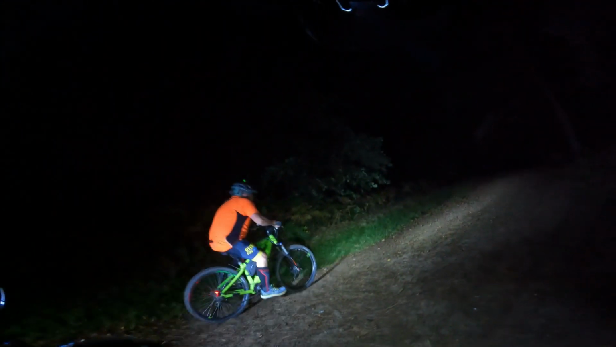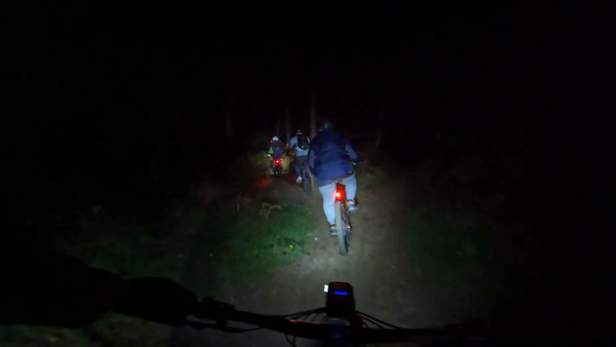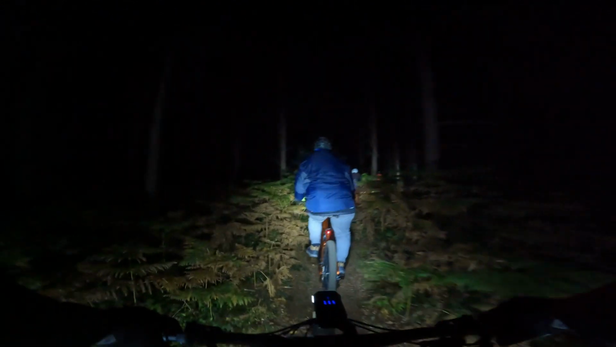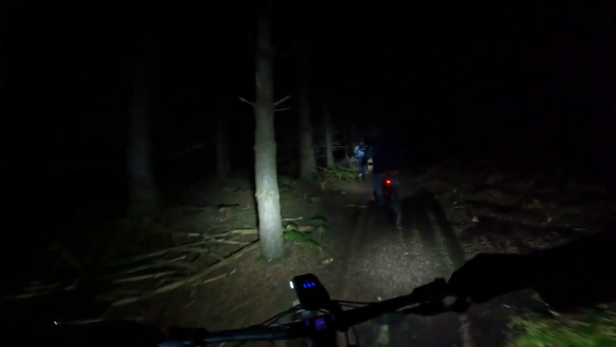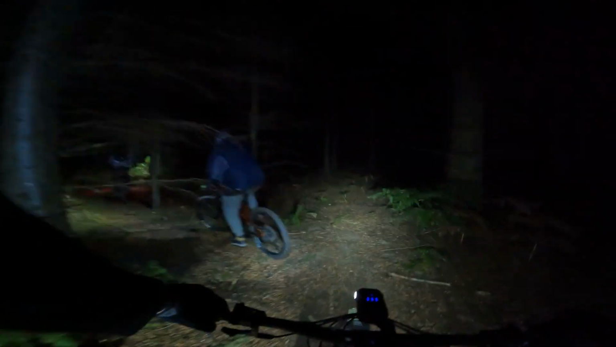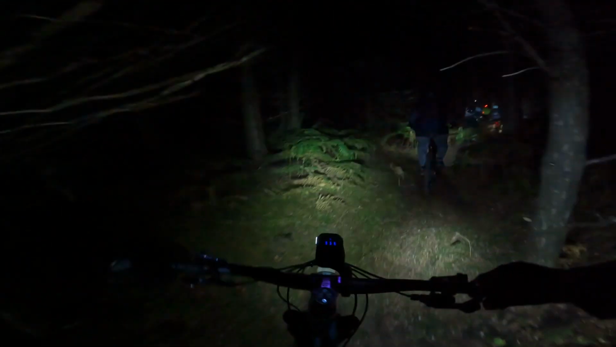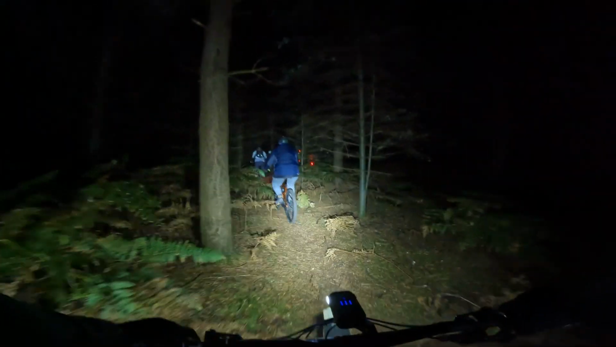There is another one like that further up here, isn't there? The one with the dips in? Yeah. You going for that one? There'll be puddles in the bottom. Prepare to get muddy. Right-ish, and then left. All the stumps, hole. Alright, that's it. I'm going full potato.